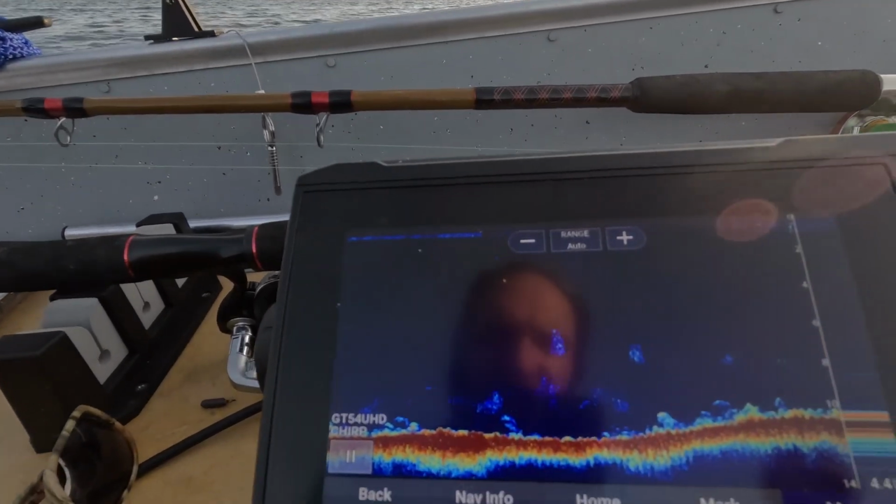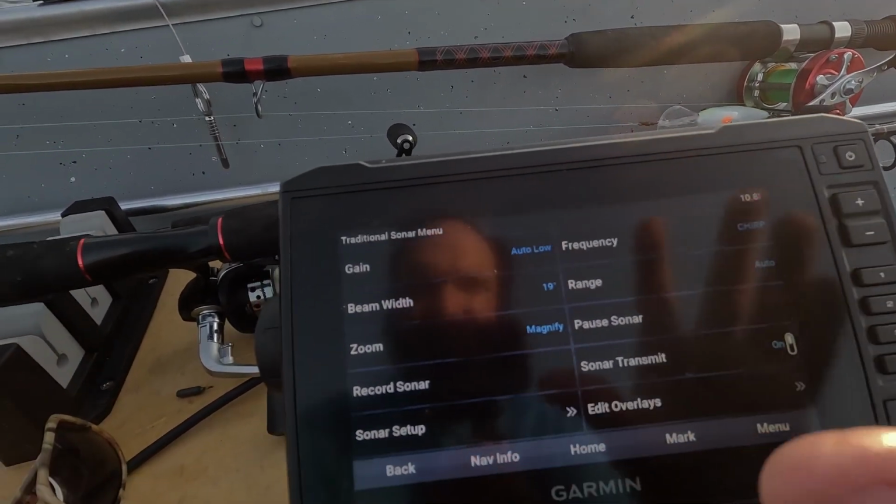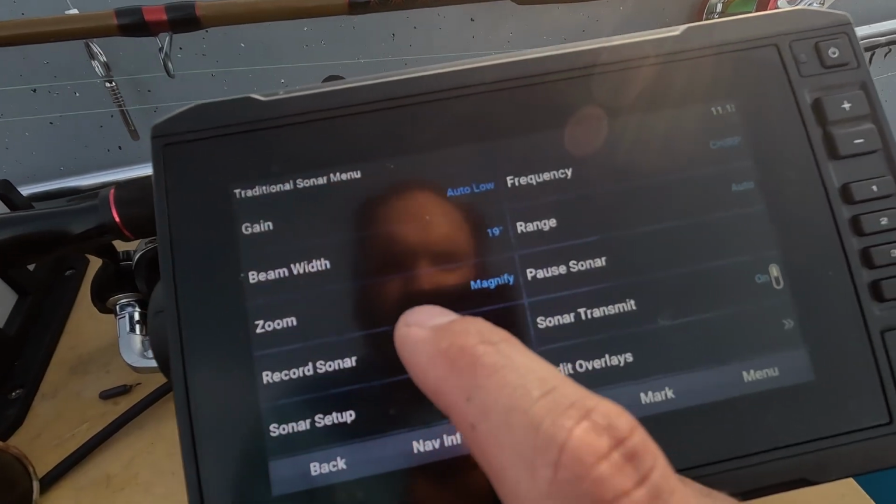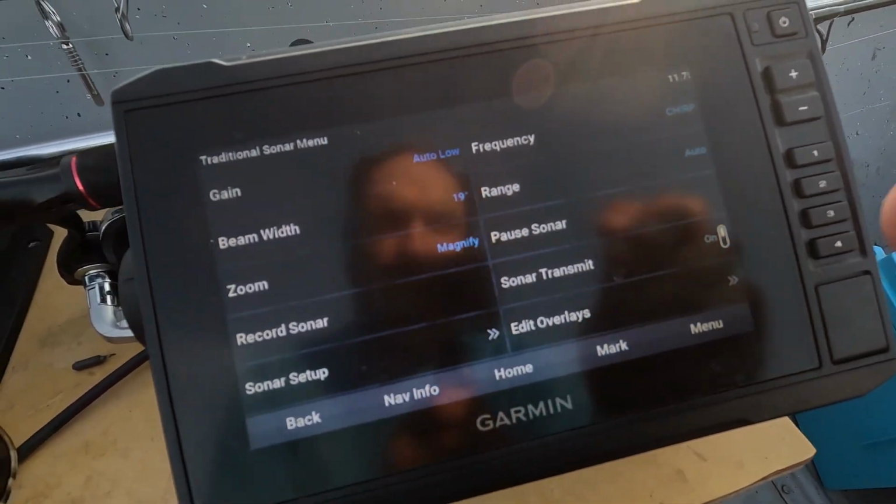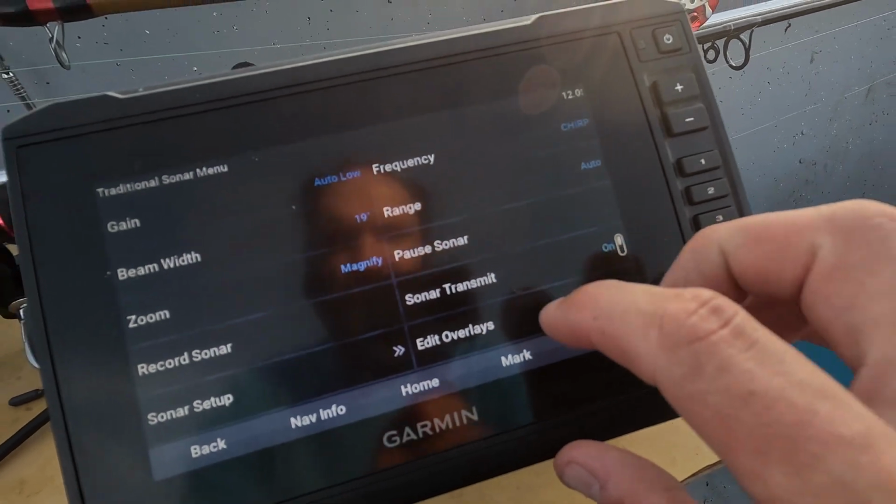And what I'm actually going to do is go into my settings here and show you guys the settings that I use when I'm first looking for structure. So the first thing I do, I keep it on chirp or around 200 kilohertz. That's a pretty narrow beam. I don't want to make it too wide because then we'll get too much stuff on the screen.